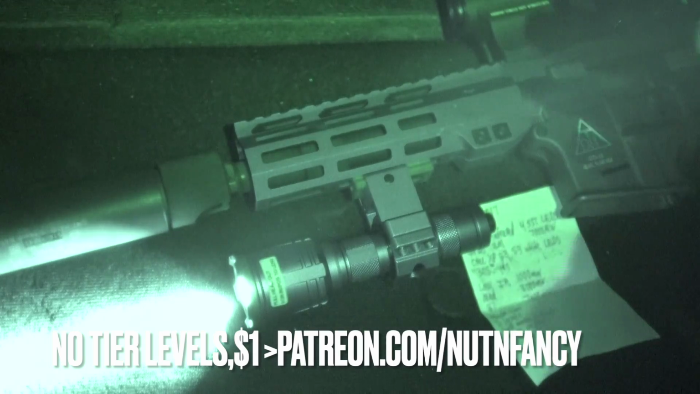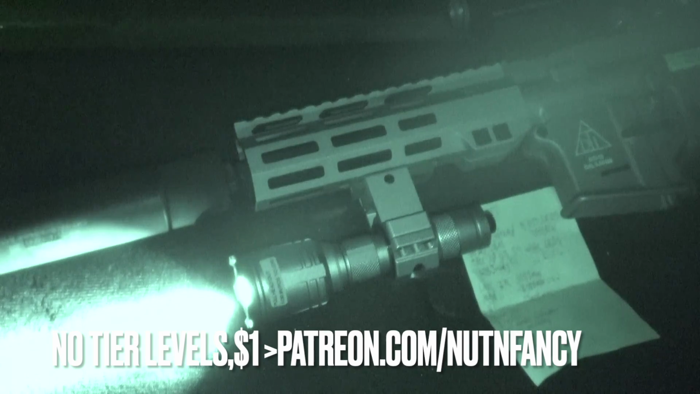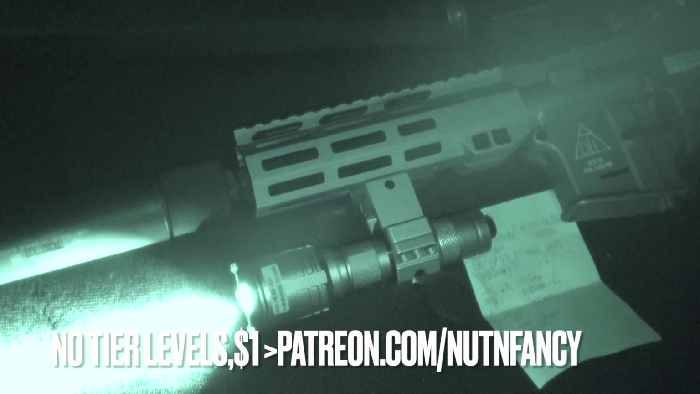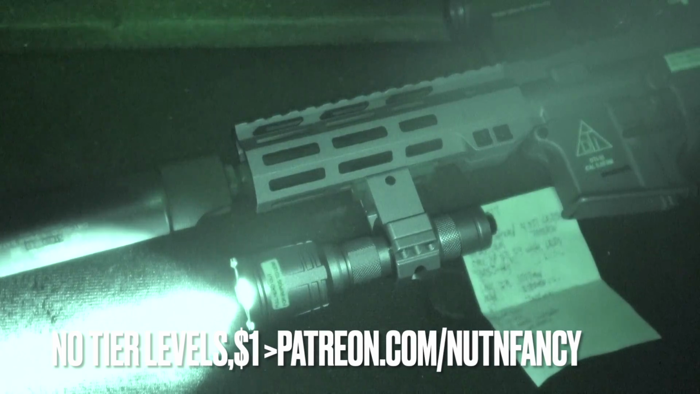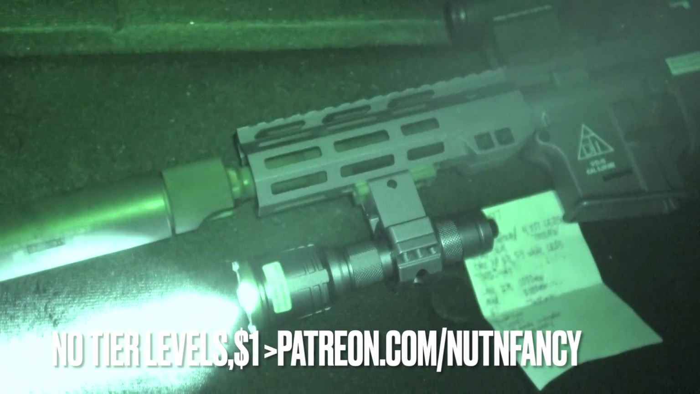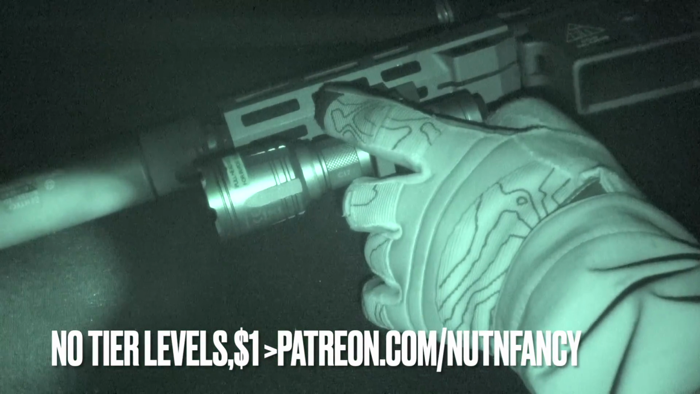Getting NV ready, nods ready, takes preparation, forethought. It's more complexity to a system. Most bad guys aren't going to even bother. Now, if you're running up some communist zombies, they might. So just decide, you know, is it wise to run an IR illuminator? As you can see, it's going to be screaming pretty loud to anyone that's got a nod on.